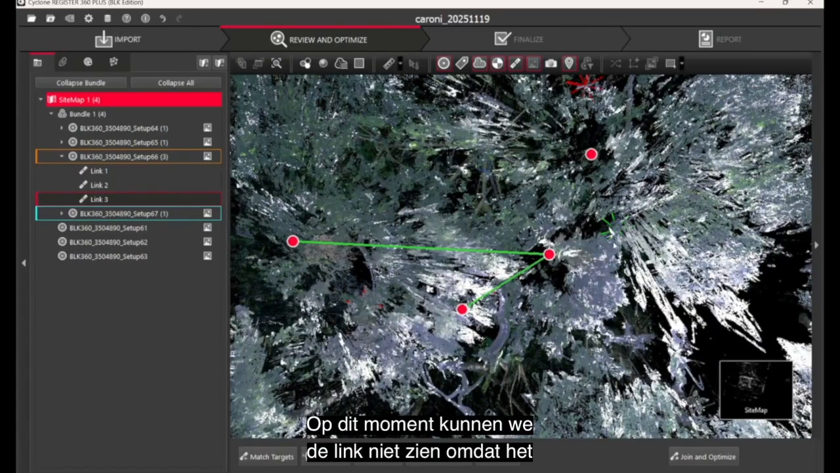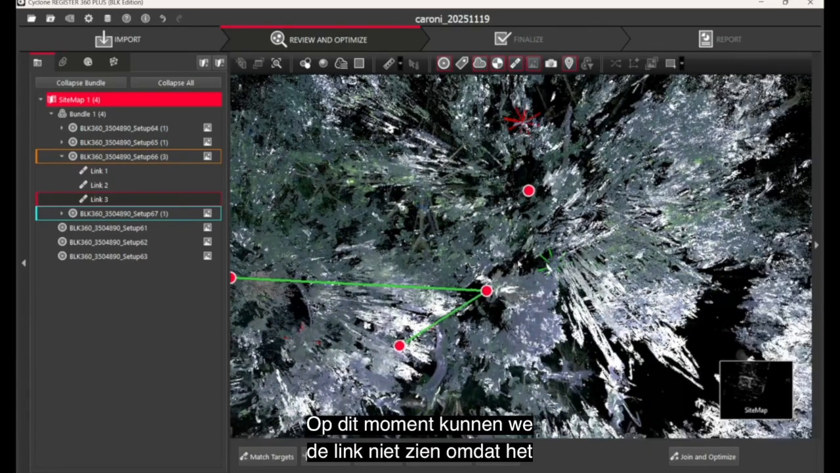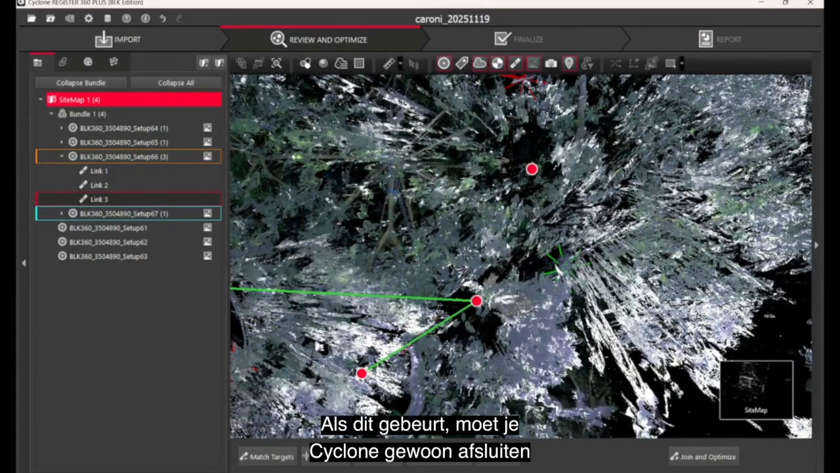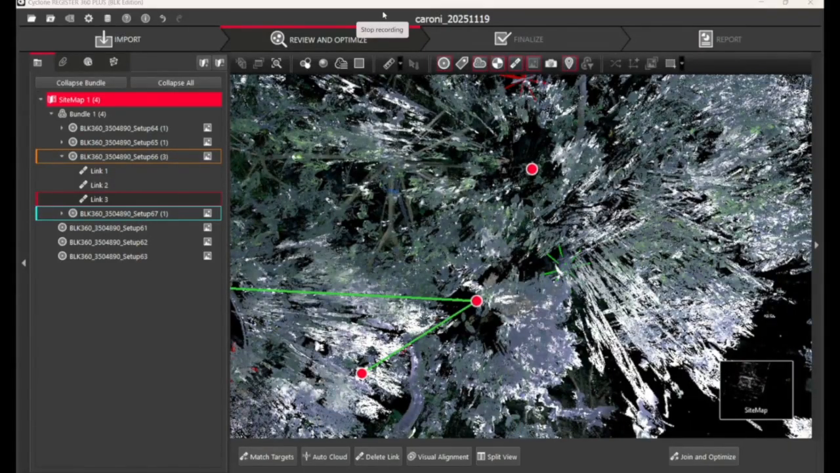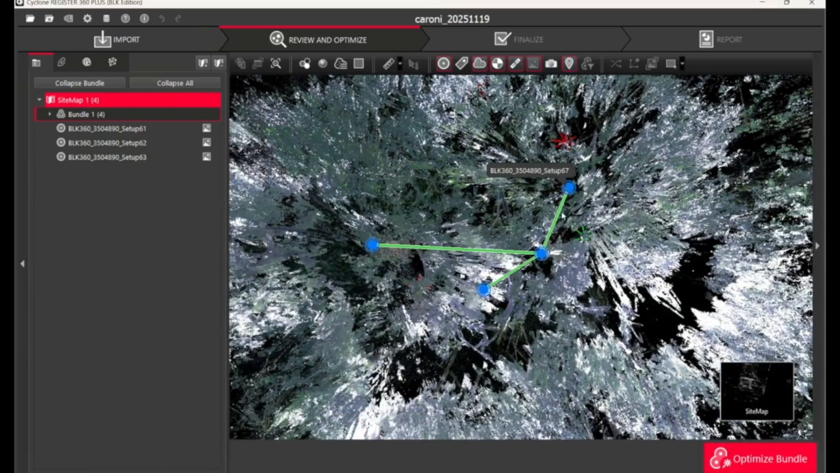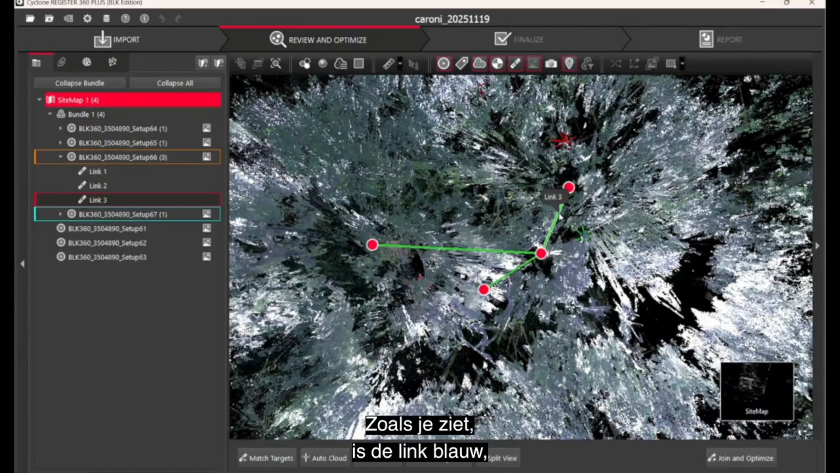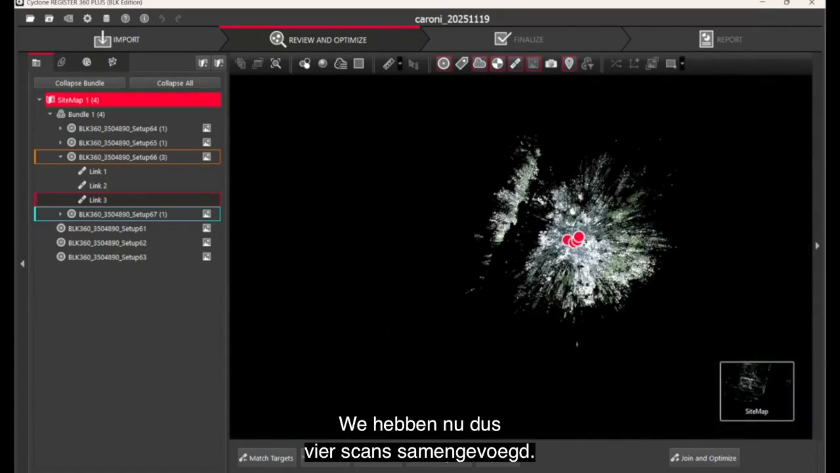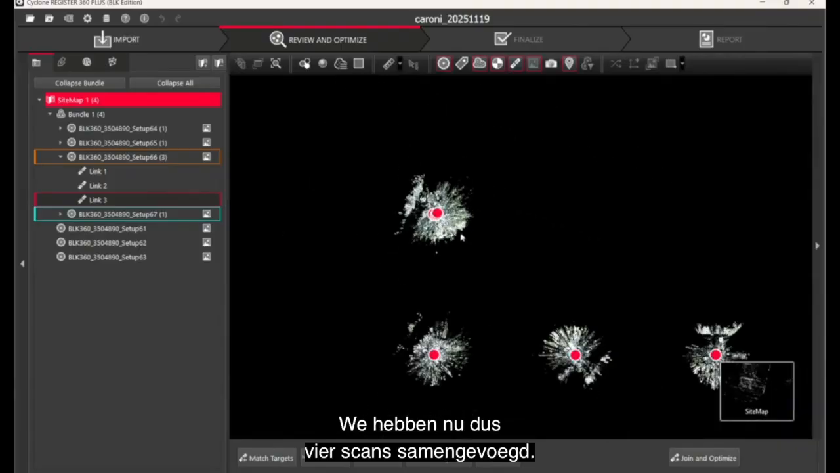So right now we can't see the link because sometimes the program malfunctions, but the link is there. When this happens, you need to just close and restart Cyclone. Here I just restarted Cyclone and the link is displayed. You see the link is blue, which is a good, strong link. So we've now combined 4 scans together. We still have 3 scans remaining to be combined.